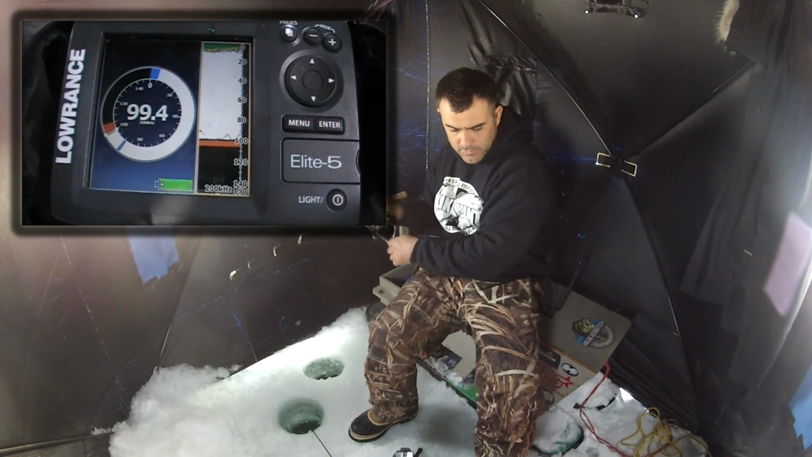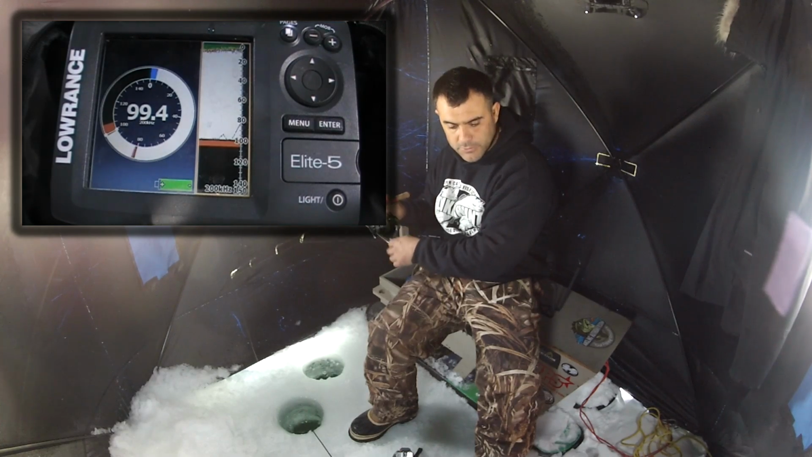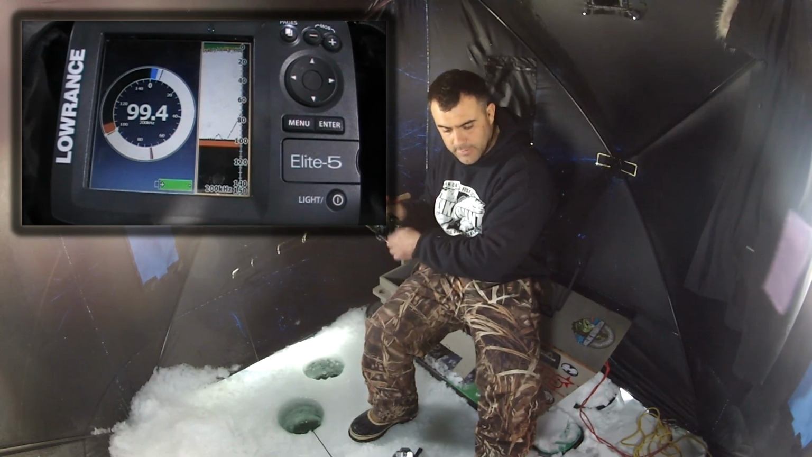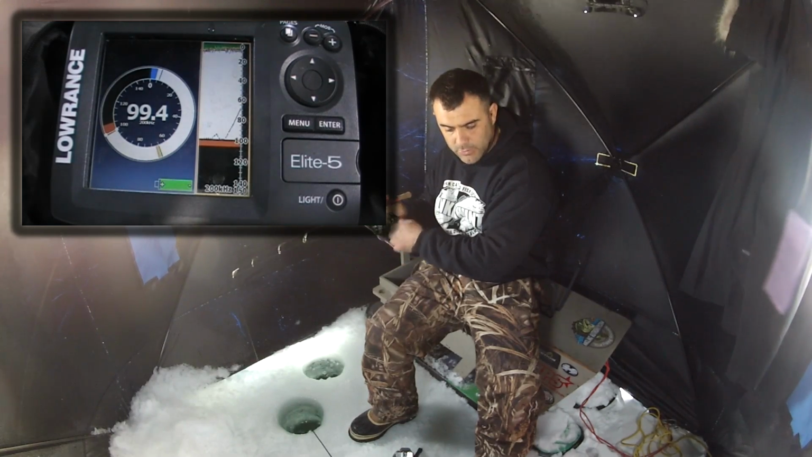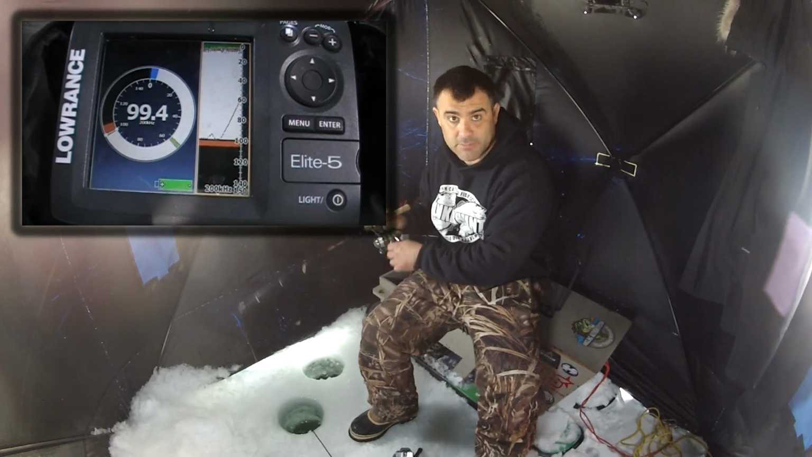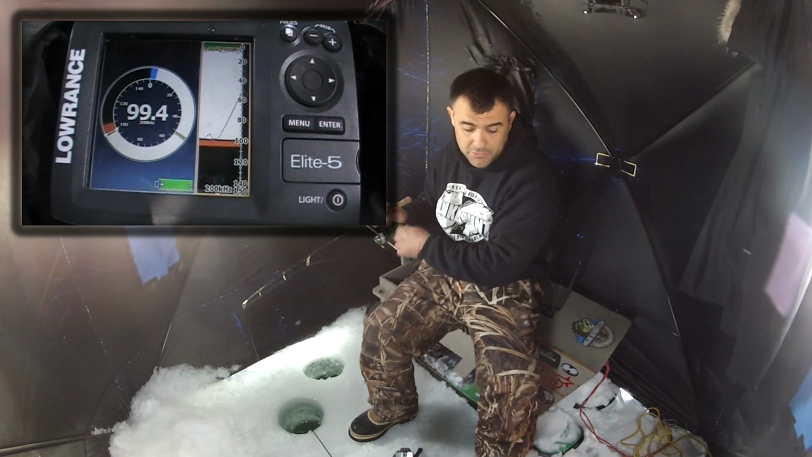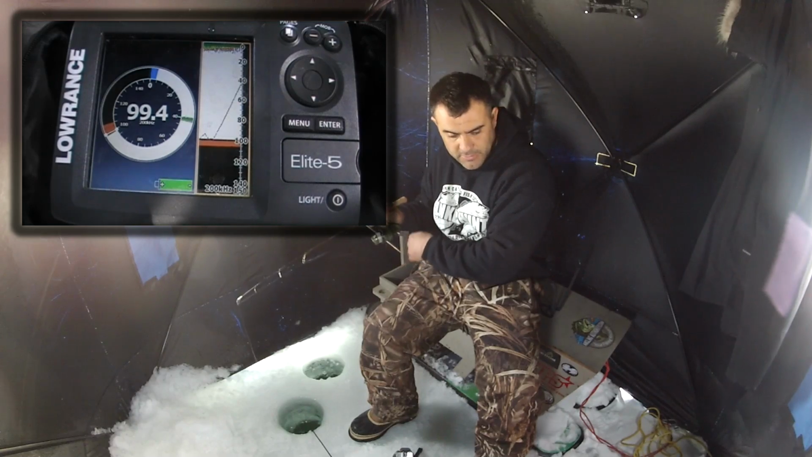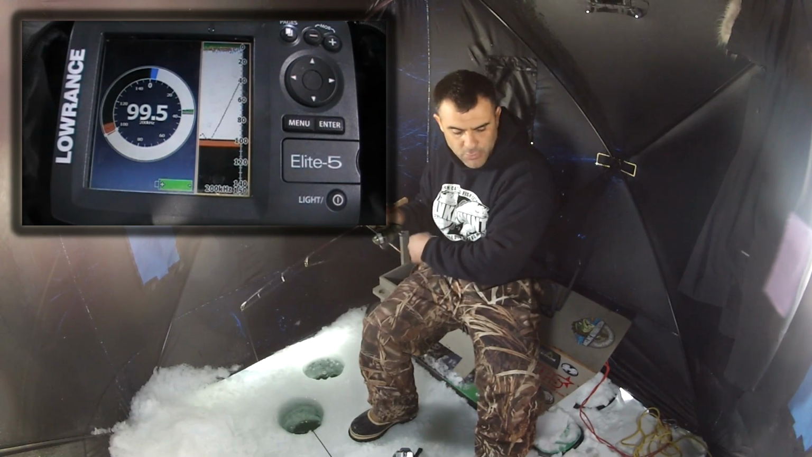Okay, so as you can see, even with the slow swim, which is usually the way I fish, you'll always see it, and it should maintain the same thing all the way down to 125 feet. I mean, I've fished as far as 125 feet, and I've always seen my lure.